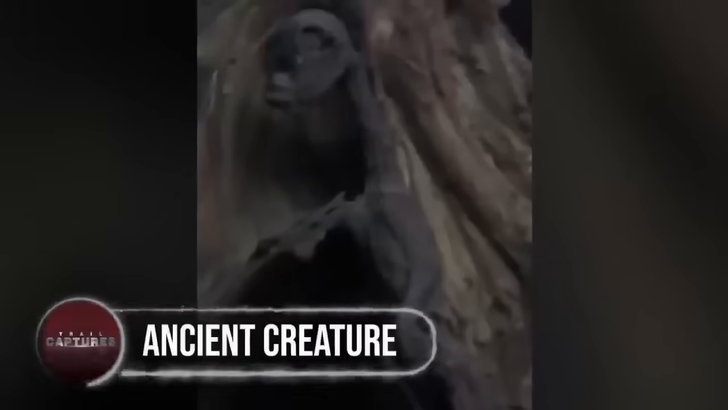Ancient creature. This one odd-looking creature was caught at a small town in Russia in the year 2018. Caught along the cornfield, the farmer stated that he was returning home after a hectic day when he spotted this freaking head coming out of the soil, and then digging a bit deeper, he unearthed the whole thing, and it turned out to be even more bizarre.